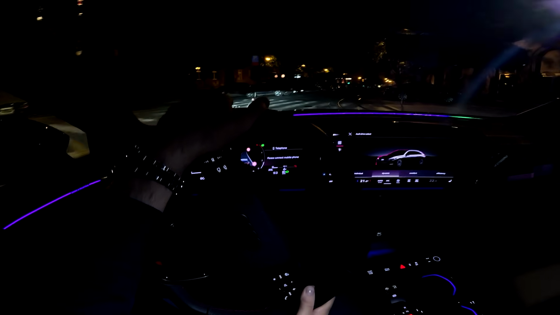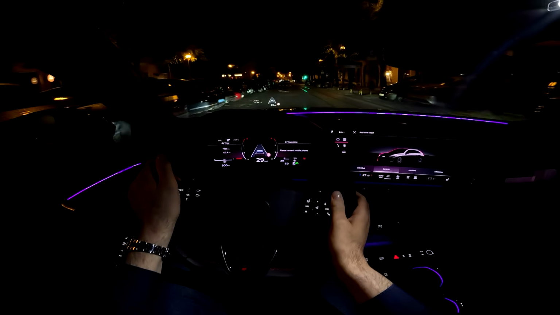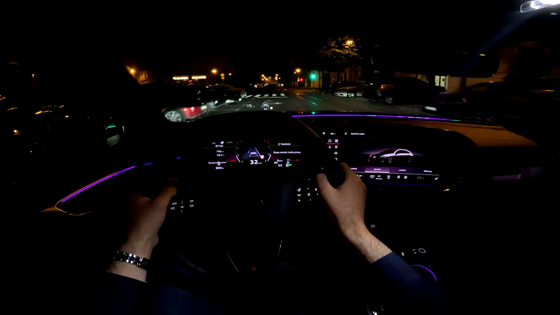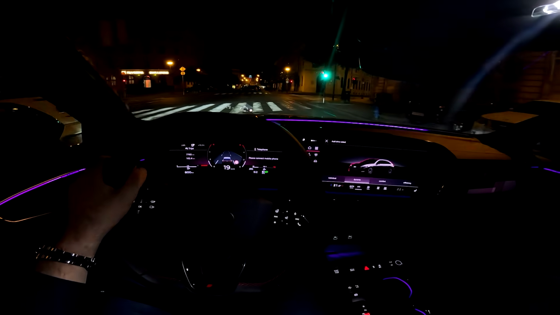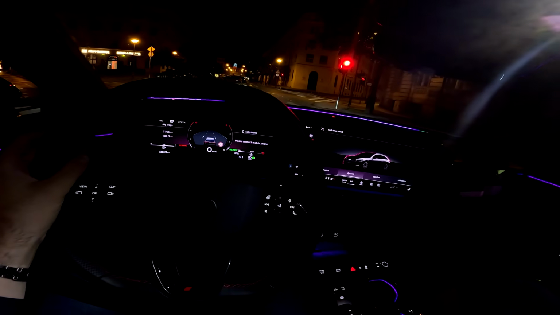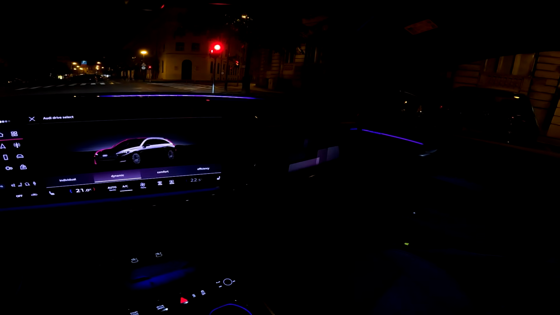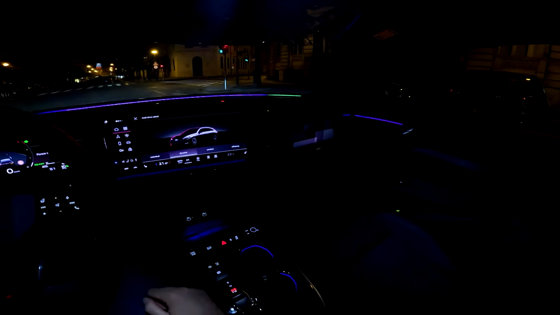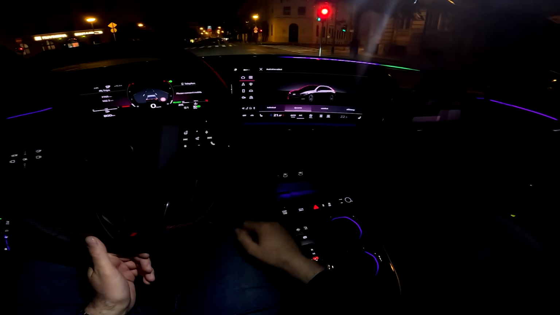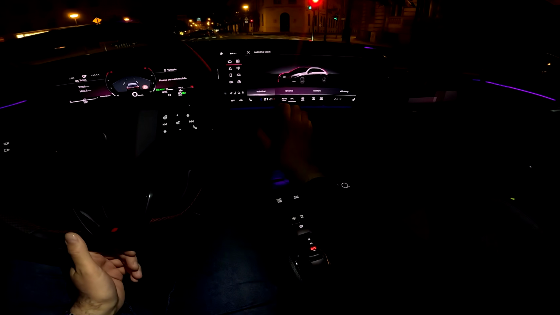And also not sure how much the camera is catching it, but the head-up display is very good. So much info on it, and definitely makes your drive easier. And now you see also this light bar that has this cool dynamic thing going on when you have the indicator turned on.